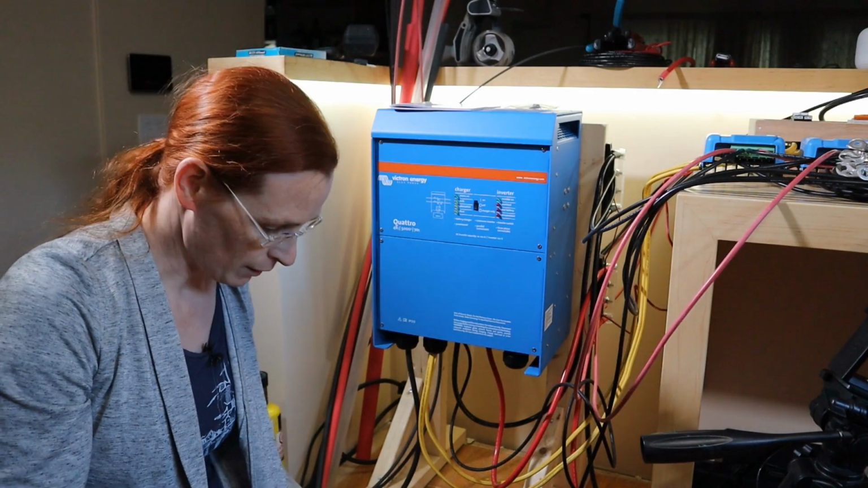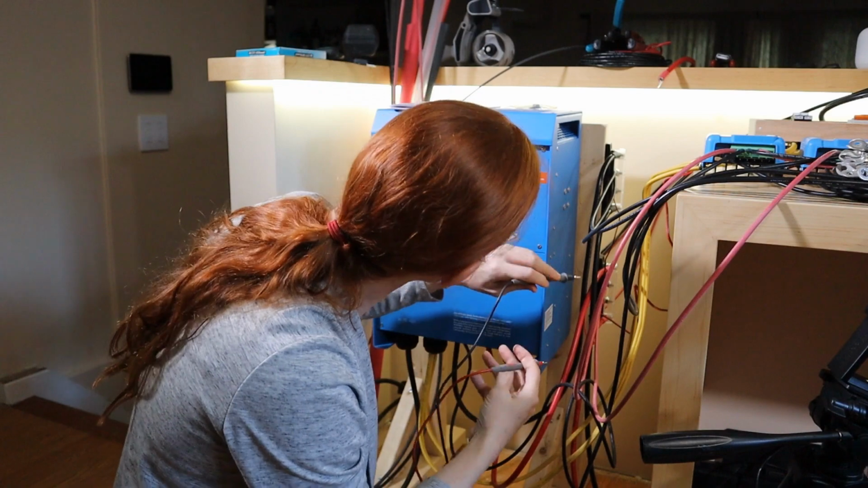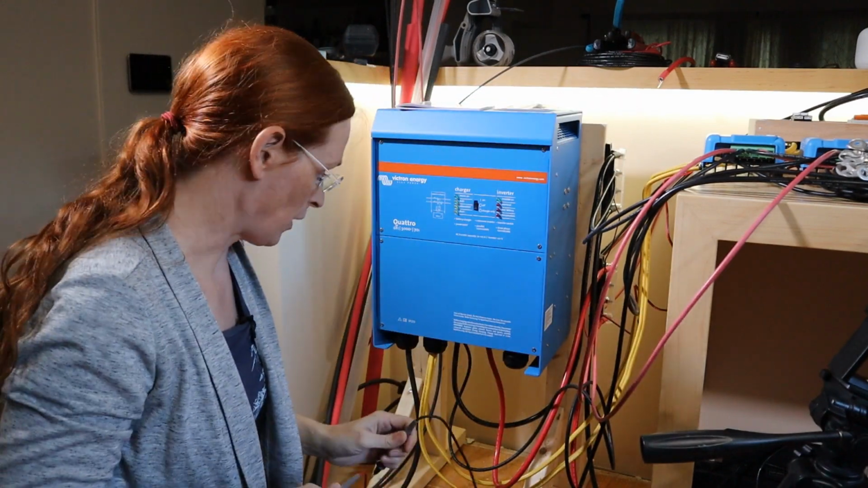Slow though I may be, I do learn. Check to see if we have any power. I've turned off the battery, the solar panels. I don't know if you can see. You can't see that. Okay, you have to believe me. 1.1 volt. Okay, so it's off.